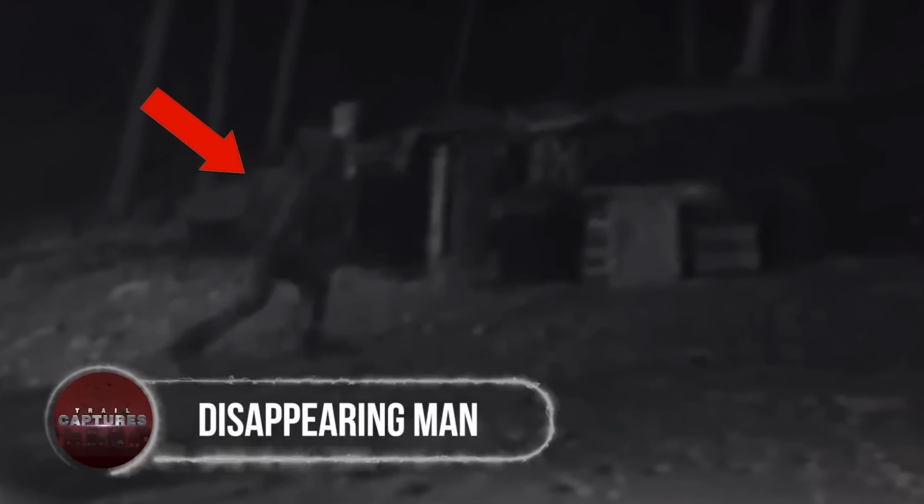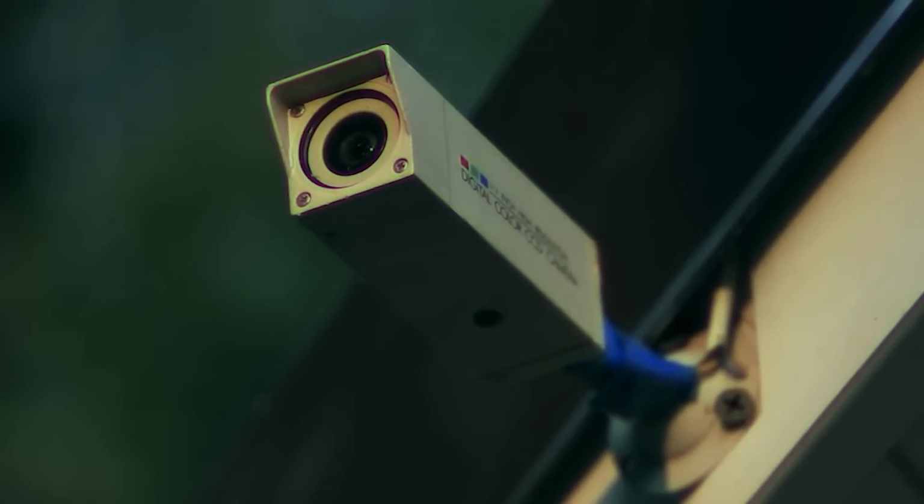Disappearing man. Imagine installing a camera to capture some wild moments on a snowy night, but you come across this.